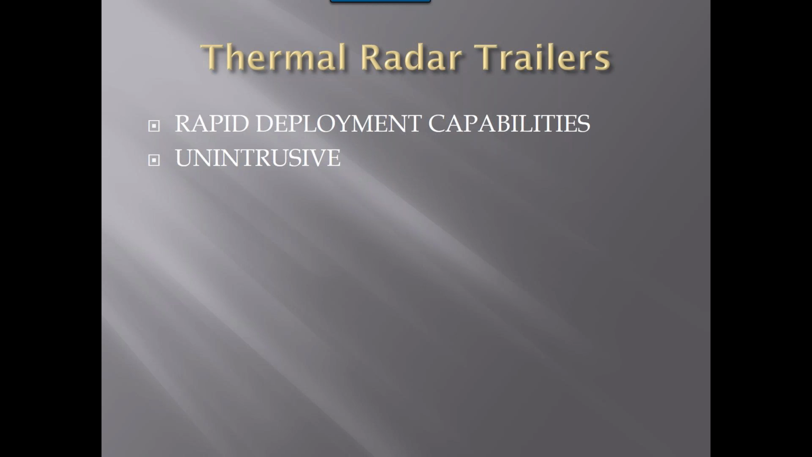So I think with that, I think we had just a couple of the things I was talking about, the unintrusive nature of the trailer. Some of our customers have come to us and said, look, we really like the idea of thermal radar. We want to put it on a customer's property, but for whatever reason, the customer's concerned about their network.